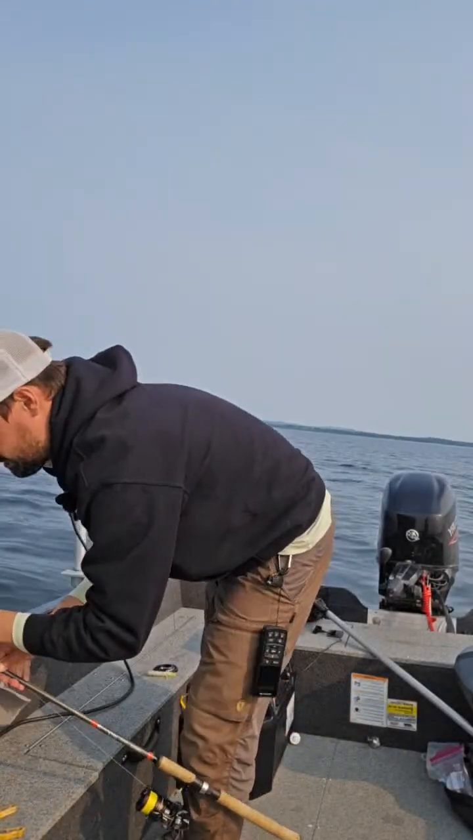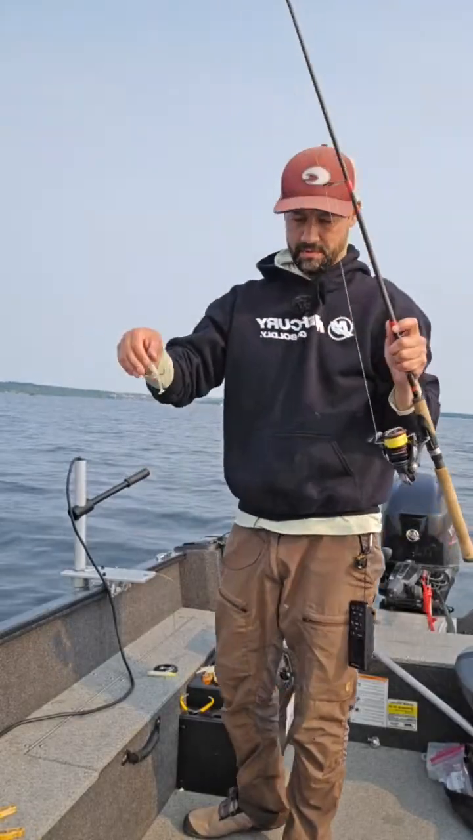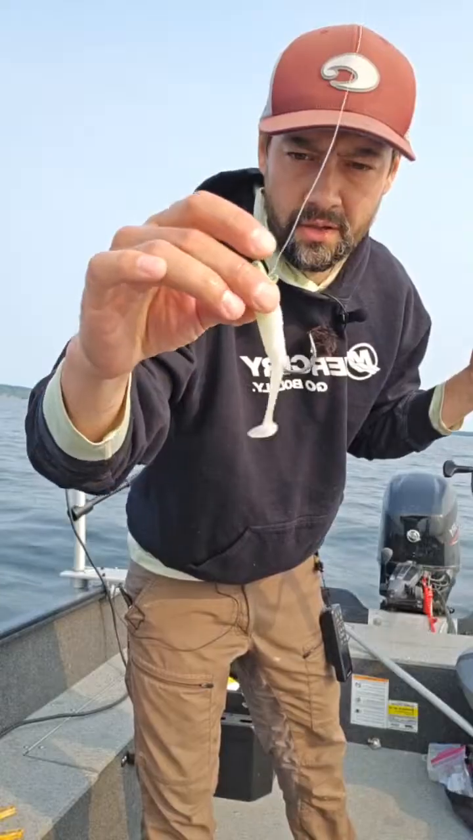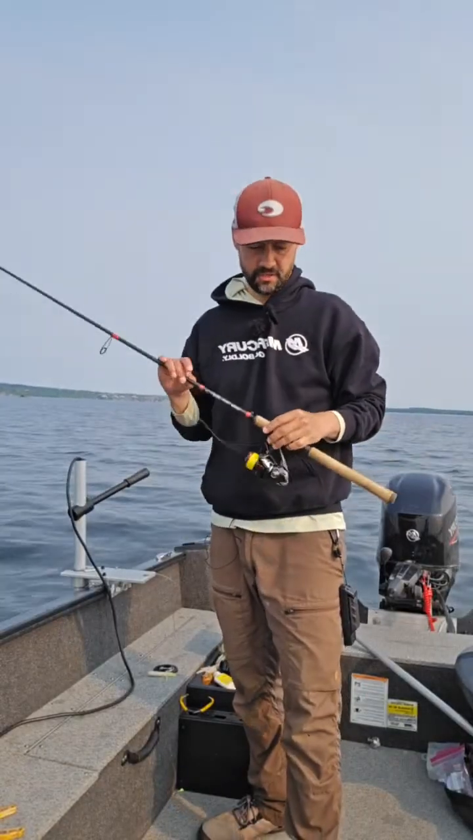Well, that was the 150th lake trout I've had in my boat. This is what I'm using. So this is a 3/4 ounce jig with a 3-inch glow swim bait on it. That was a nice fish.